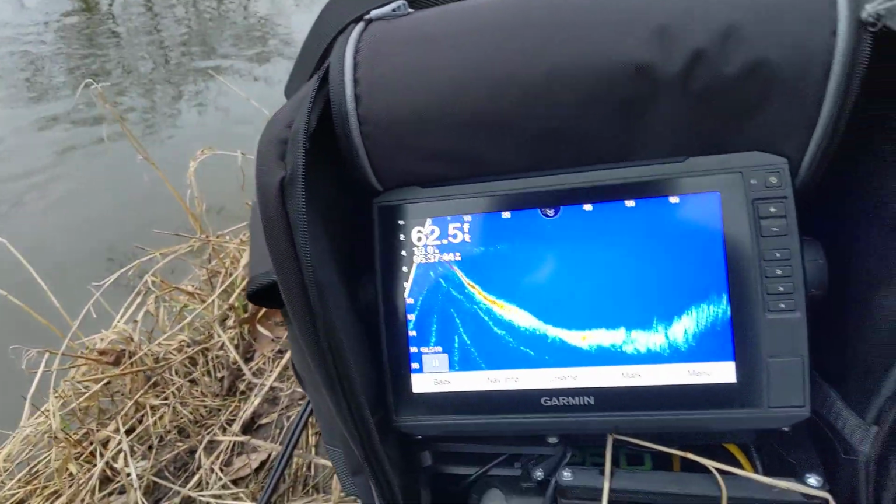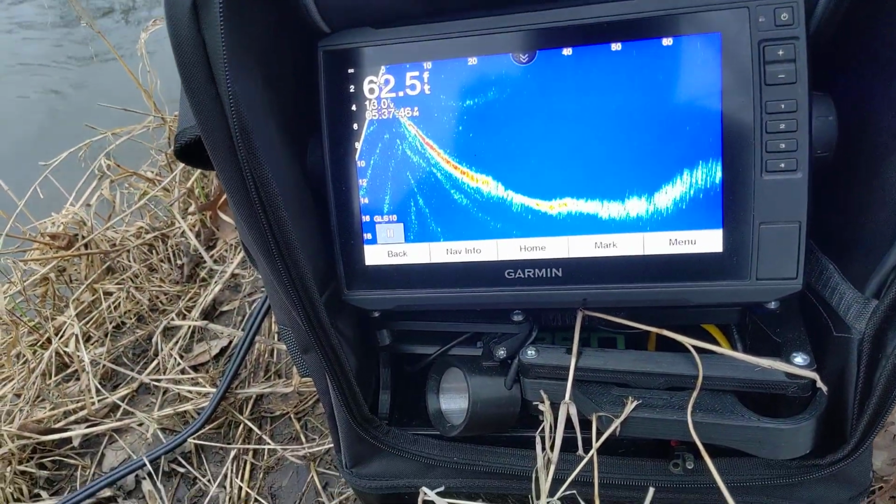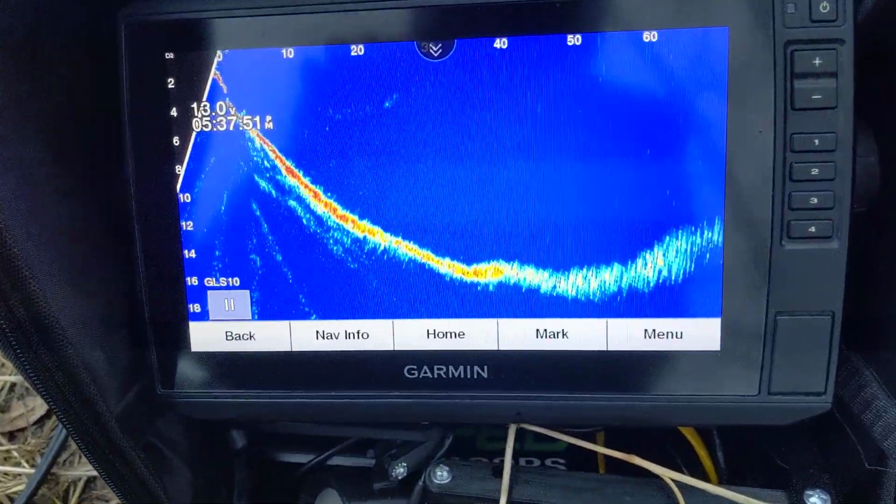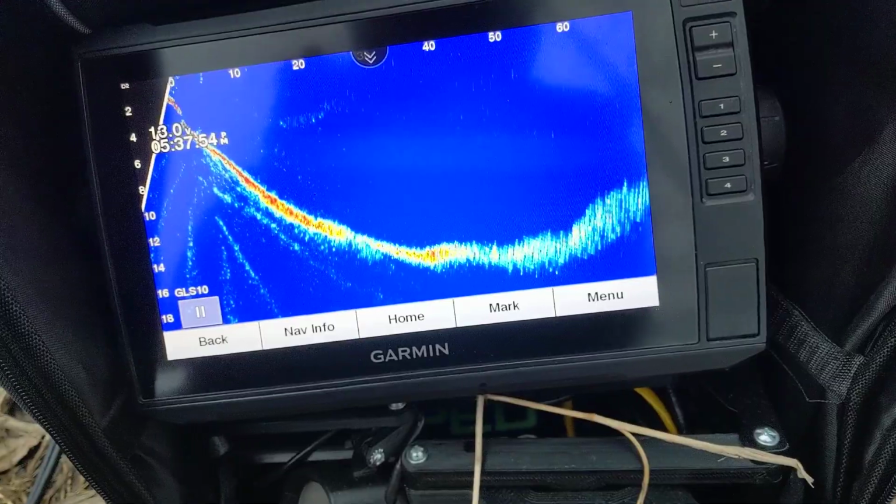And you kind of see here, as soon as I set her down in the water, you can already see. So this is 60 feet. You can see the entire river channel here from start to finish.